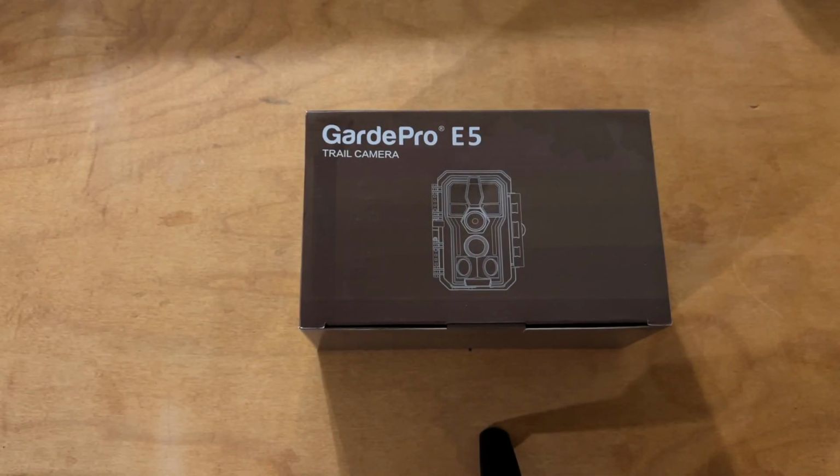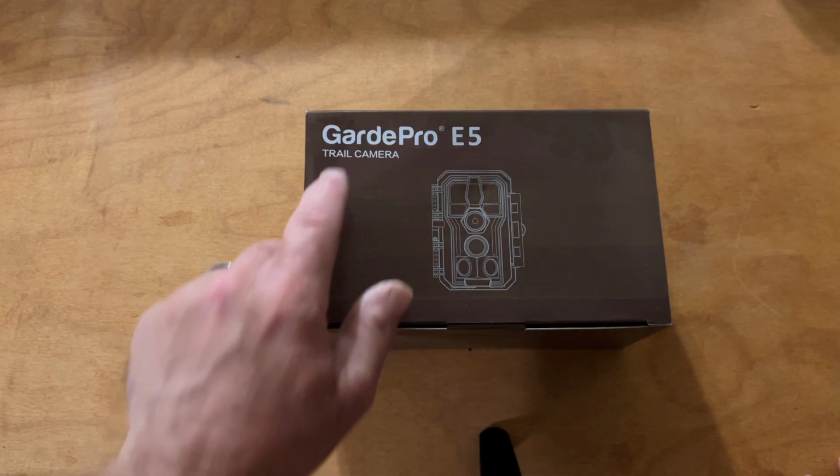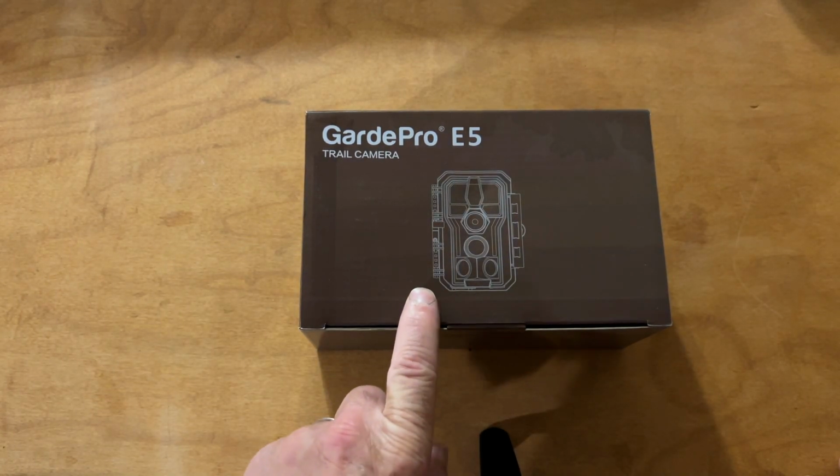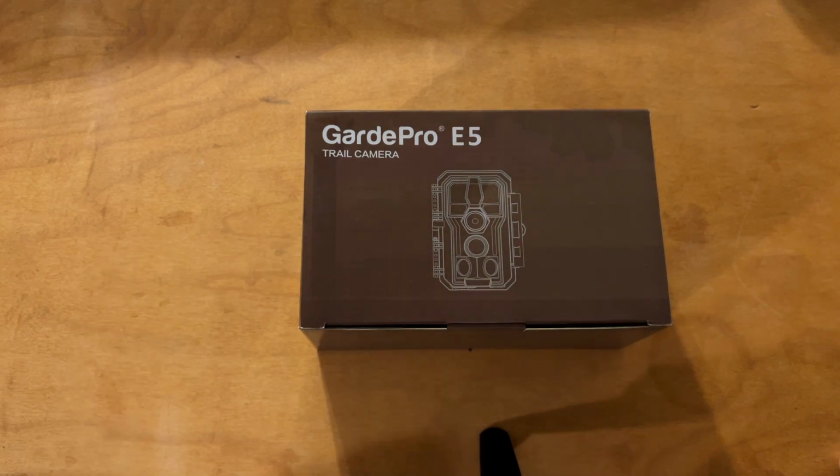Hey everyone, welcome back. I have another trail camera I want to share with everyone, and this is a GardePro E5. Now I want to do an unboxing. I want to set it up, hang it out on a tree, get some sample footage and sound quality of this thing, and let's all review it and just see how good it is. So let's get into this thing and do an unboxing.